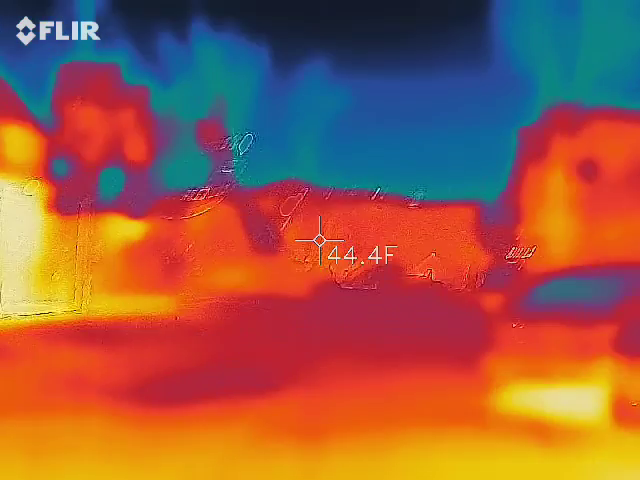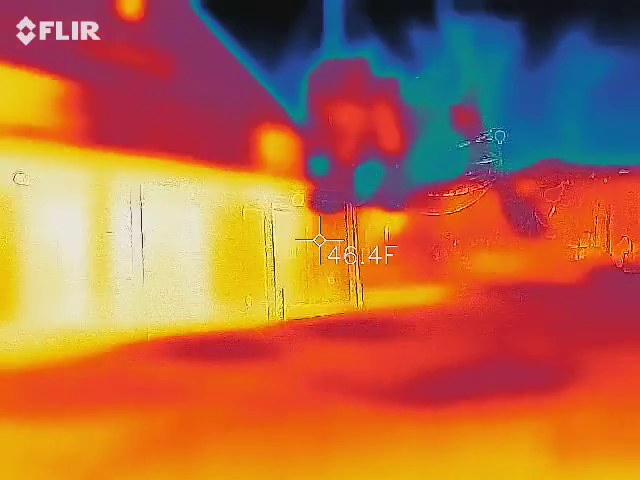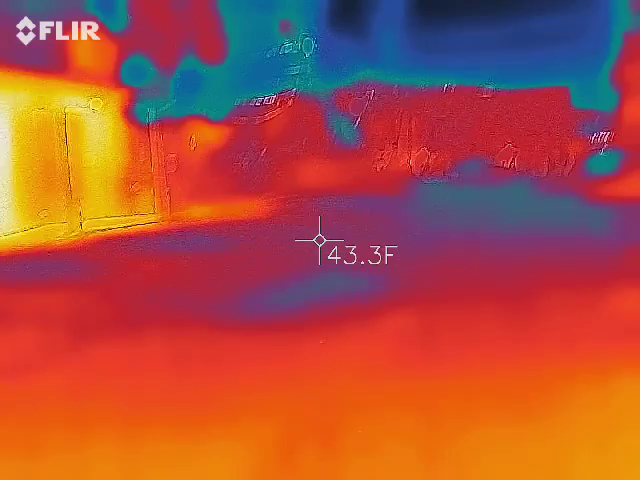If you see smoke, I'm a vapor, so I'm going to be vaping back in the car. I hate saying vapor because it sounds like something else. Vapor. So easy.